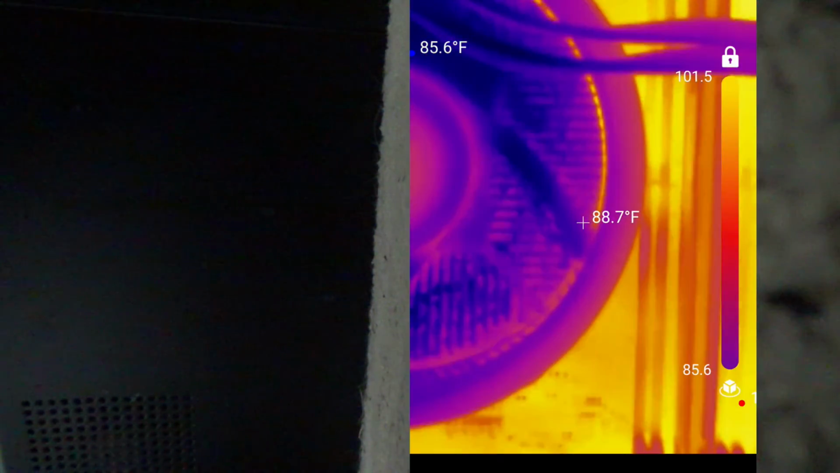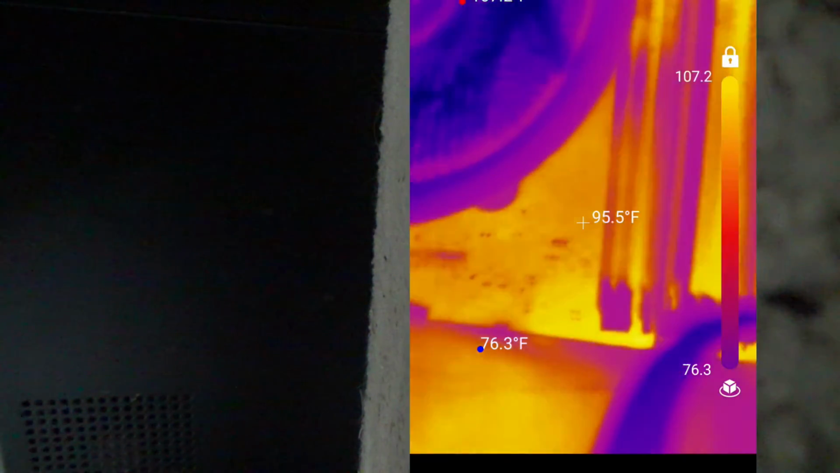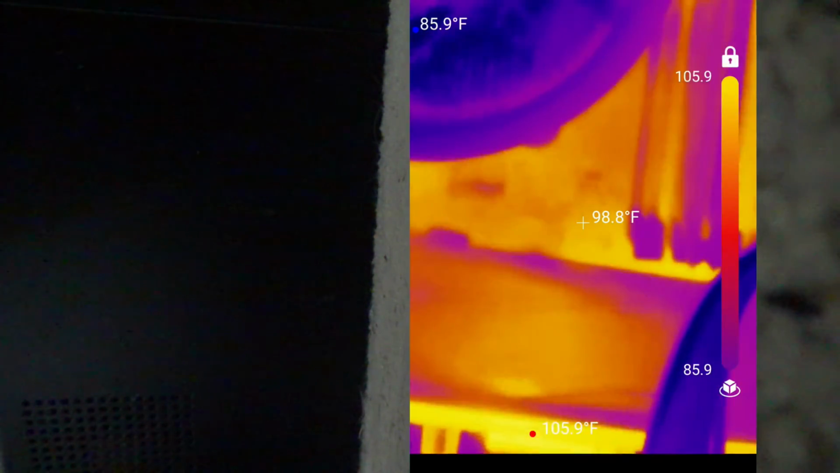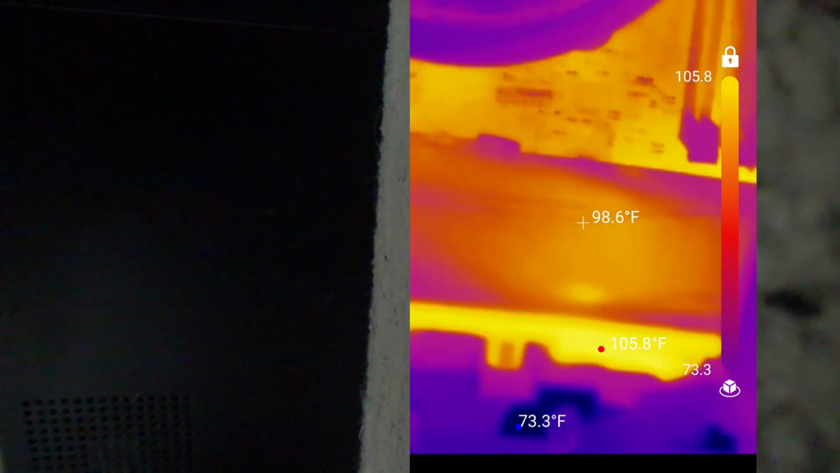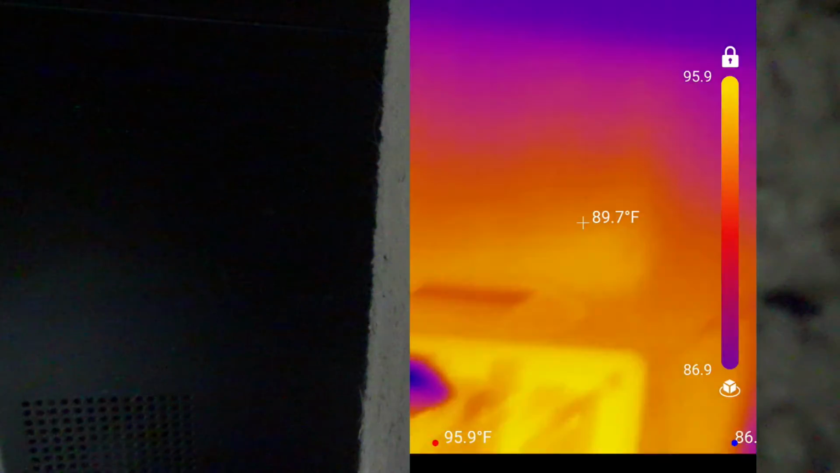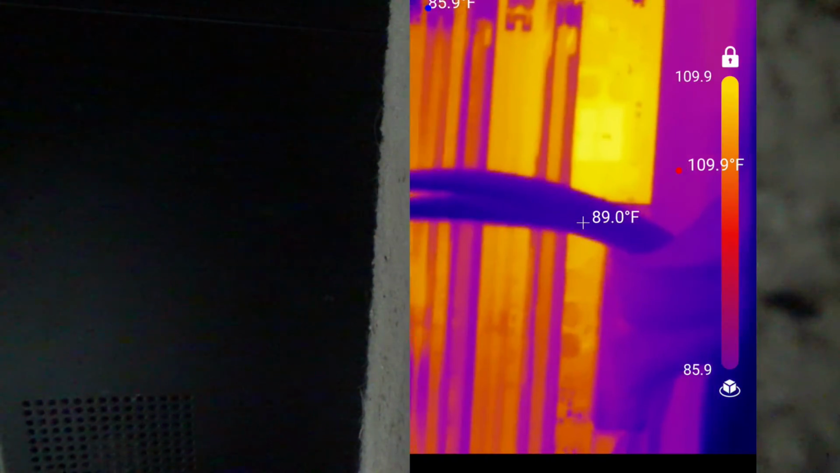Pretty nice for looking at heat and cold. And the fact that you can focus it to pinpoint that detail is a pretty cool feature. Anyway, this is the TOPDON TS001, and it's just hit the market, and it looks like it's a pretty solid performer.